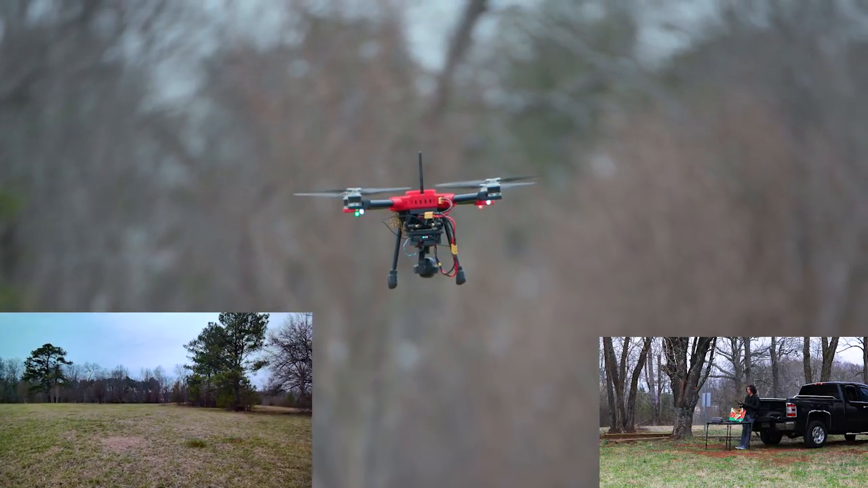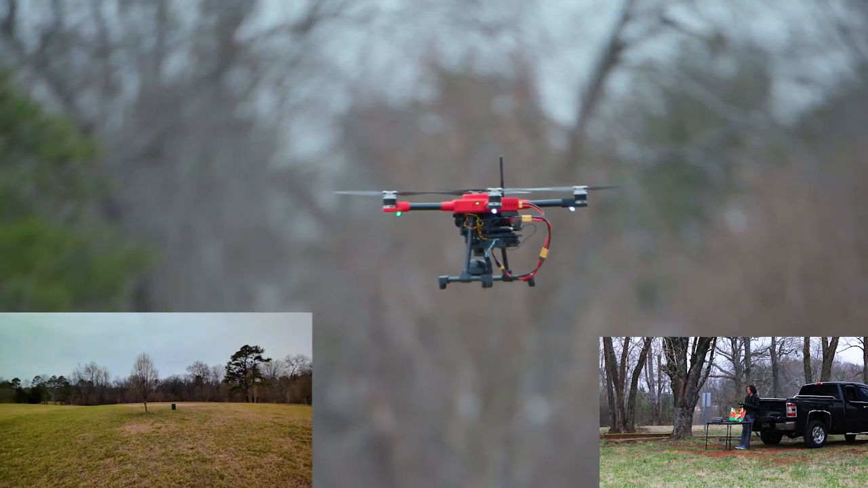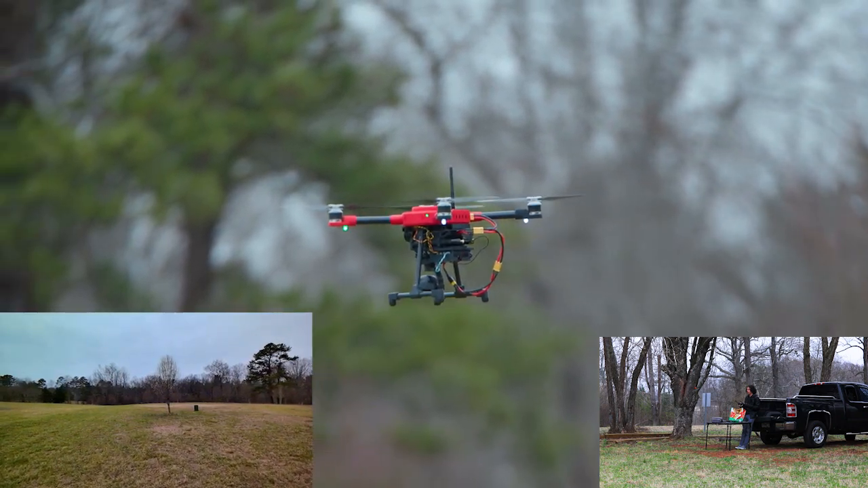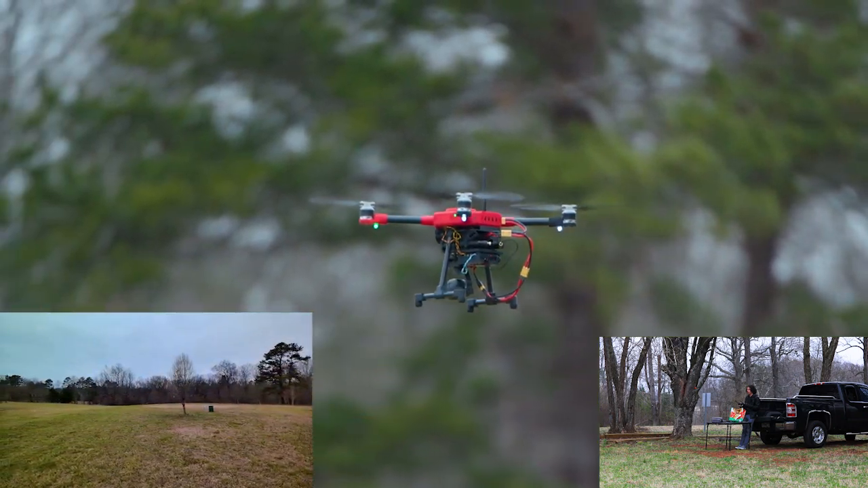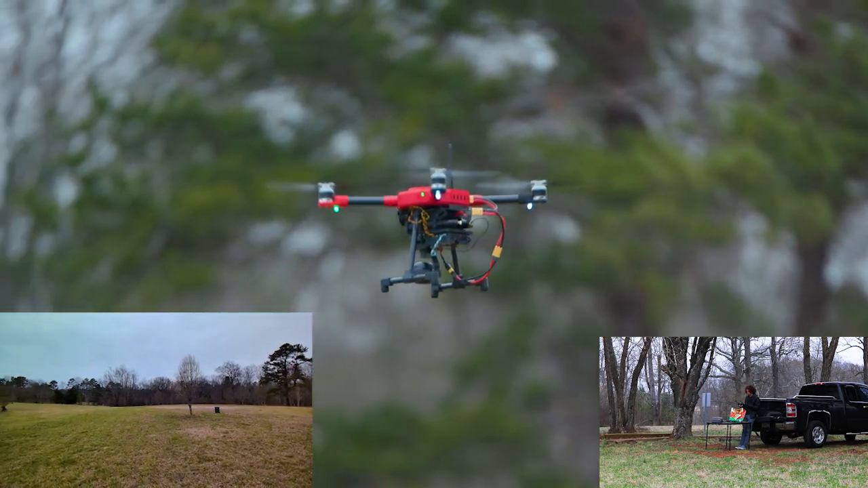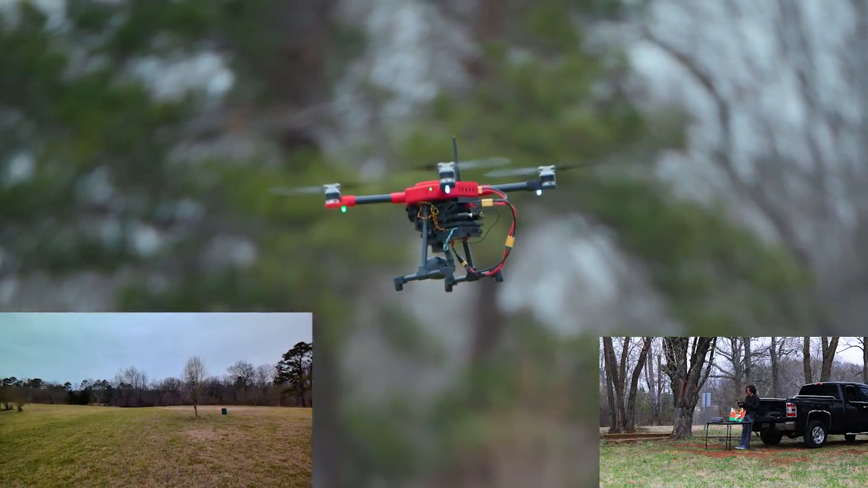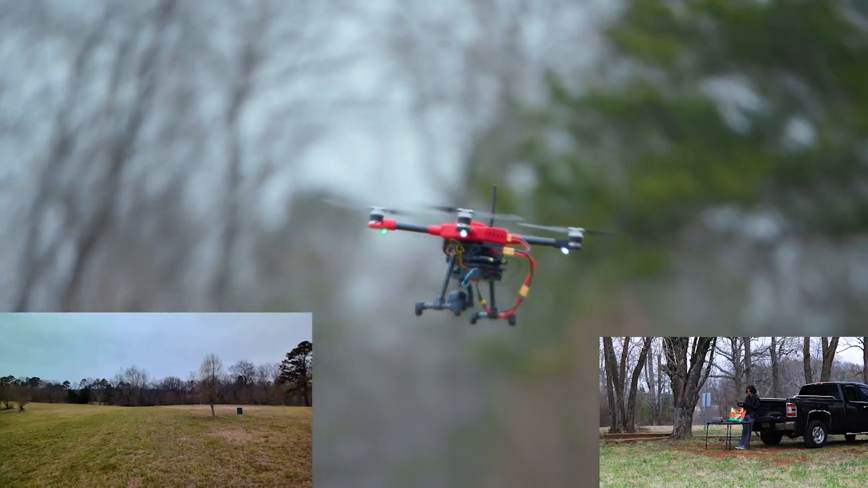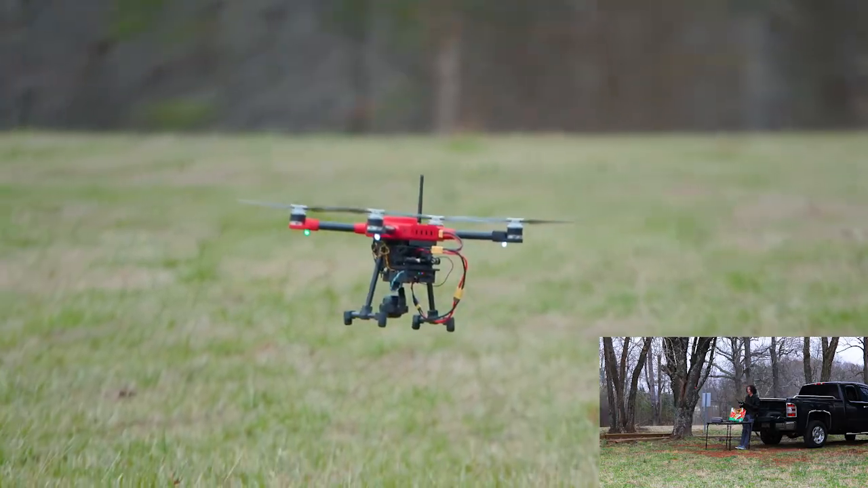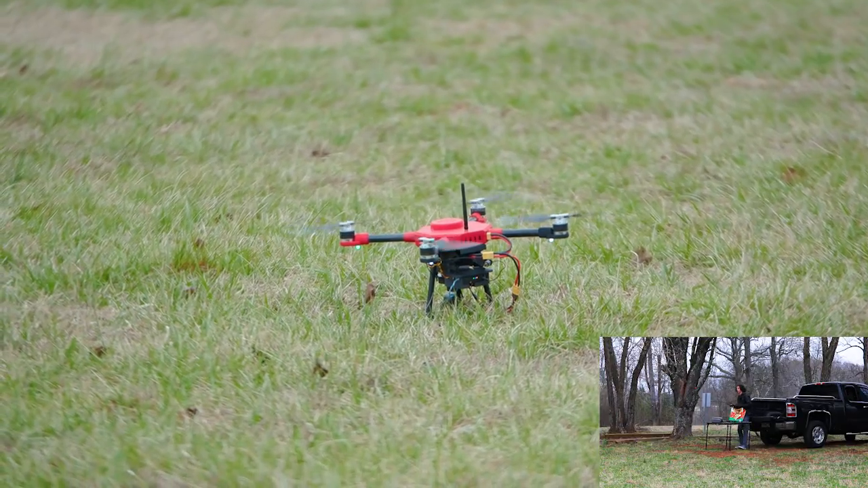It looks like it was better than it was at Haw Creek Park. Maybe not quite as good as it was during the first flight that we had at Fowler Park. But it is definitely holding a lot more still than it was at Haw Creek. So somewhat of an improvement, but now we actually see it picking up. So let's go ahead. We're going to try landing it. I'm going to stop recording and see if I can counteract the landing. Nice. All right. I didn't get nervous there at all.